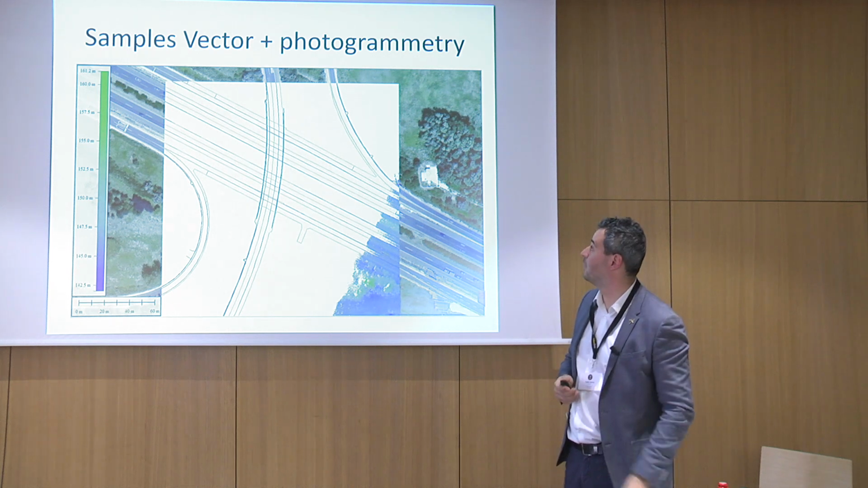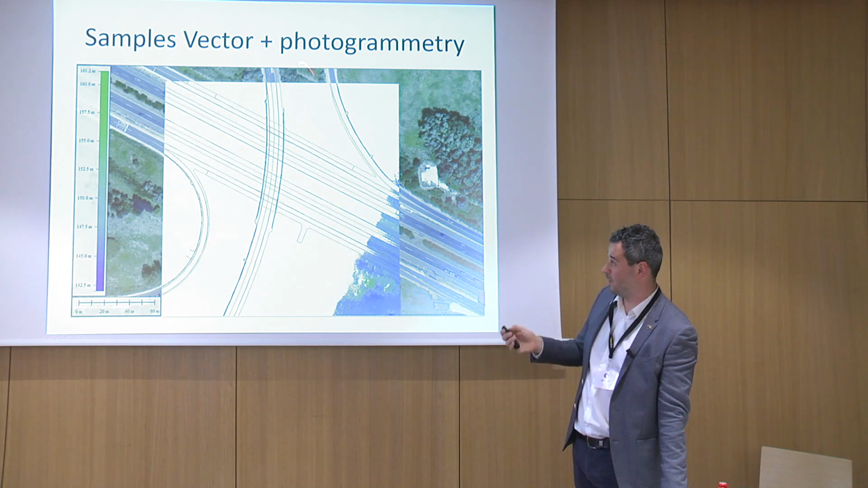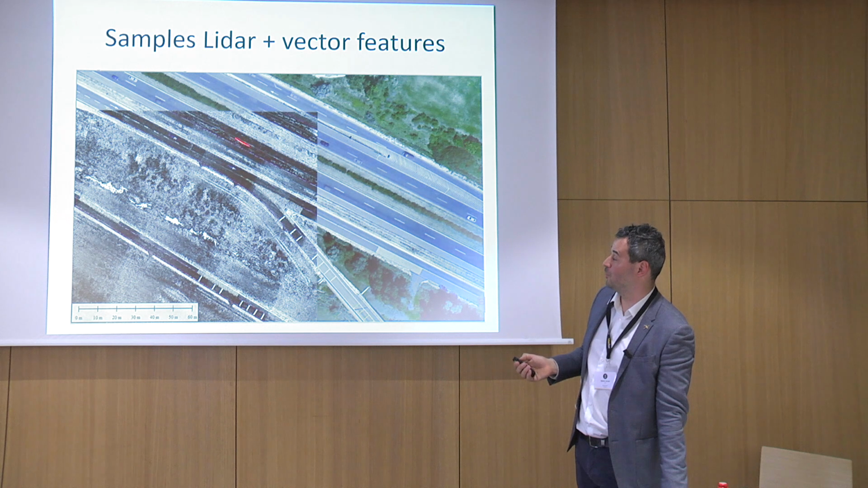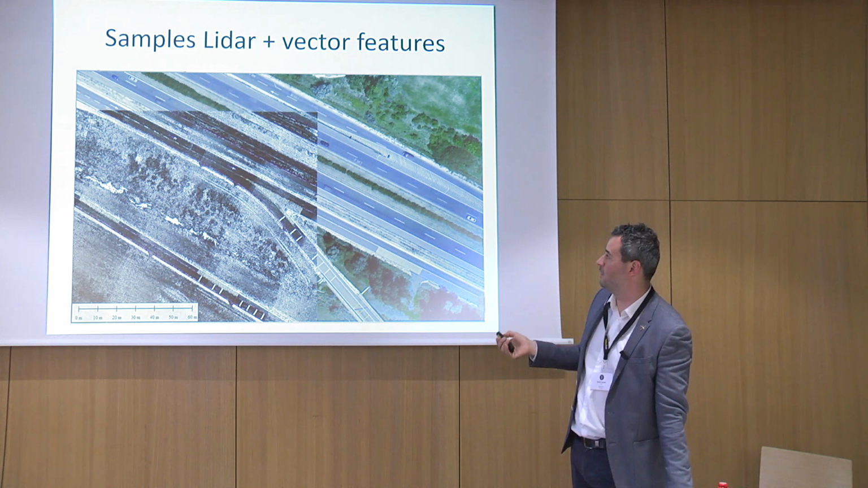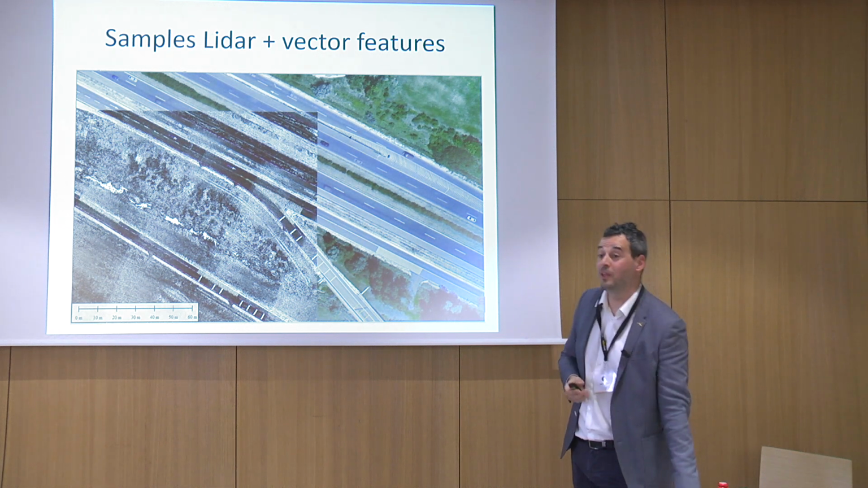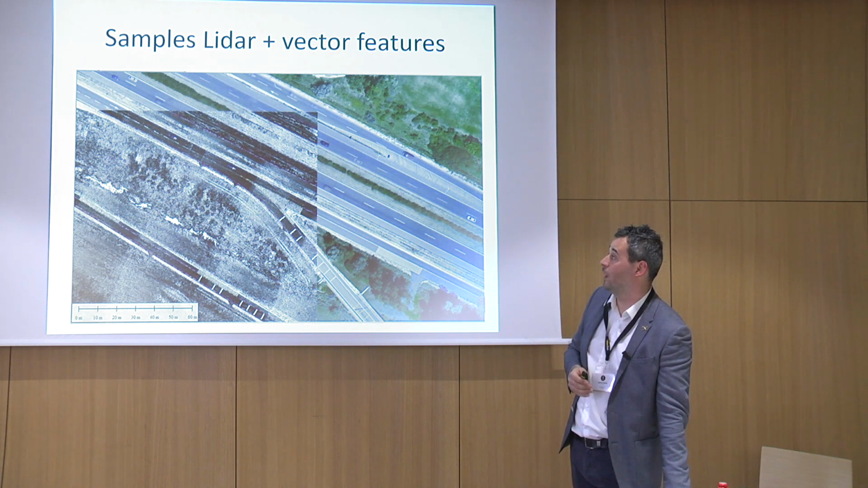Probably my time is running out, so just a few pictures. What you have is all the lines and all the supporting infrastructure vectorized, and you see how nicely the LiDAR coming out of the tool chain and the photogrammetry coming out of the tool chain, and the corresponding vector features, are aligned. That's key: you need a really good match between the photogrammetry and the LiDAR scans.